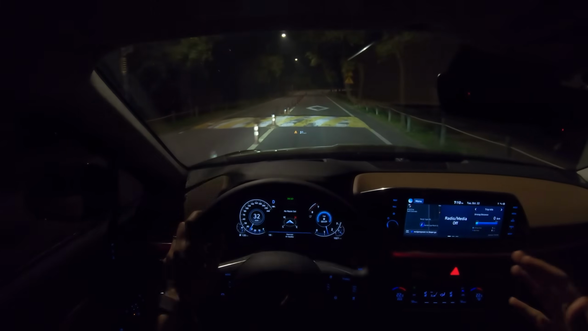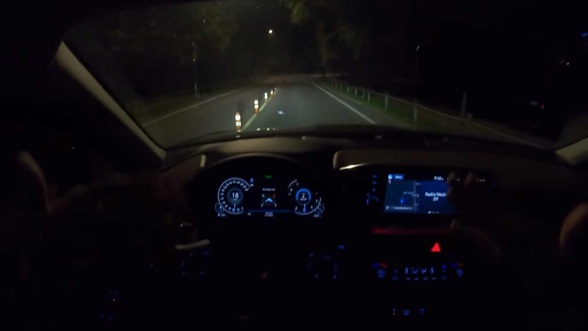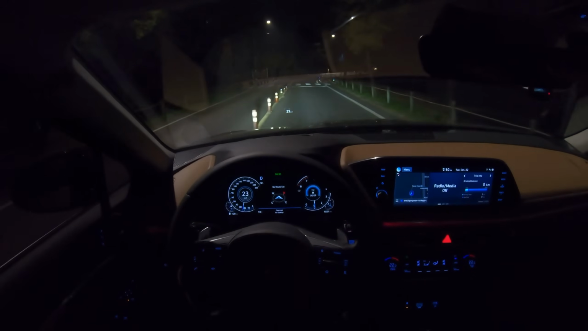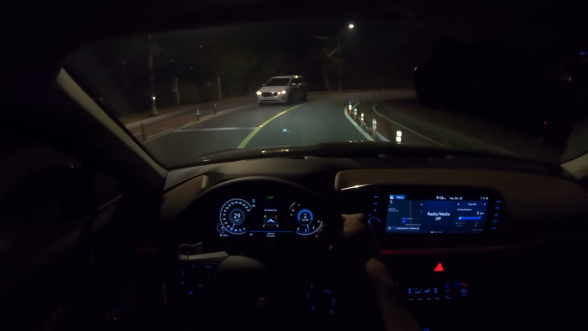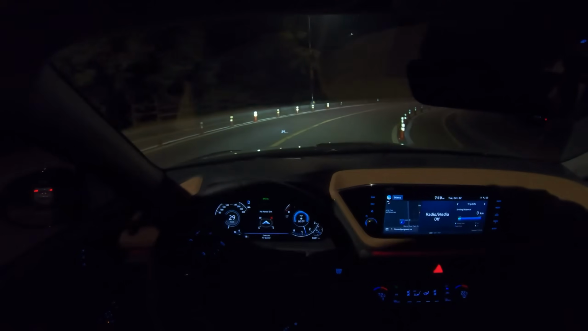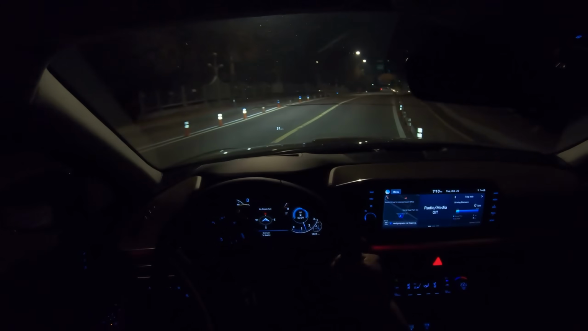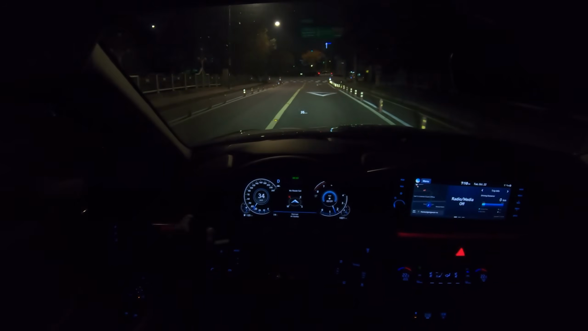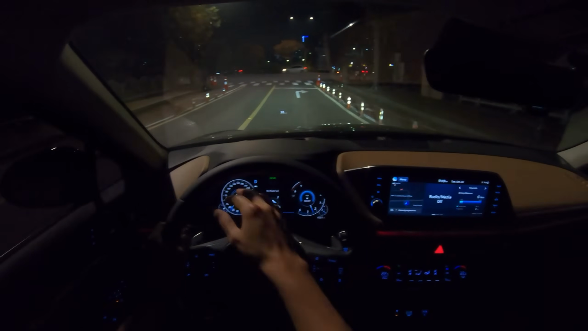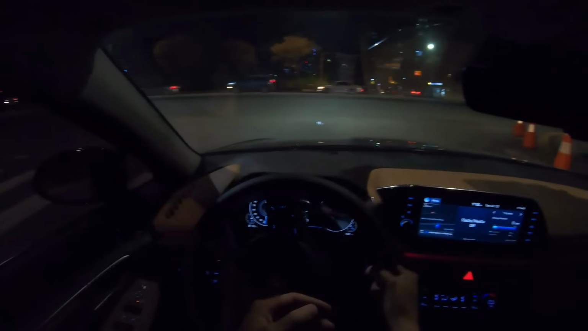I drive an SUV, and SUVs tend to sit upward, but this Sonata doesn't have that. Rather, you feel like you're sitting inside of a tub, so I guess you can feel a little bit more secure. But nowadays, SUVs are hot. But this Sonata is very pleasant to drive overall. And the 12.3-inch gauge cluster and 10.25-inch infotainment screen are very easy on your eyes even at night. So I do really like that.